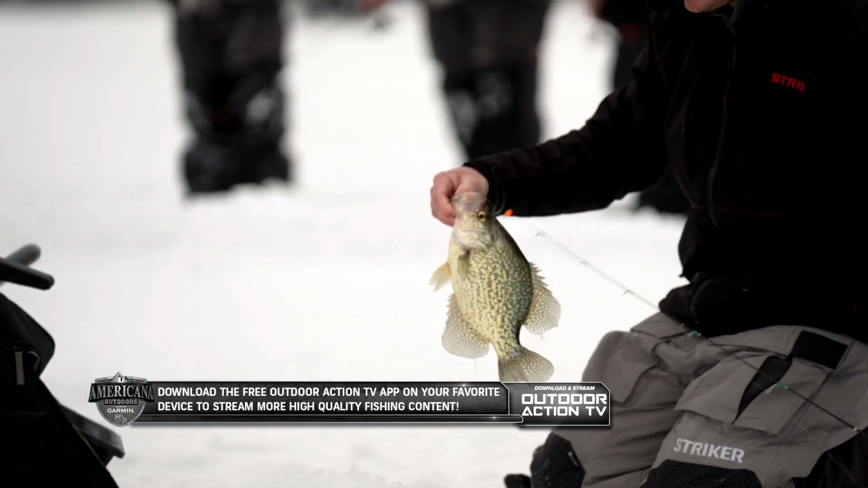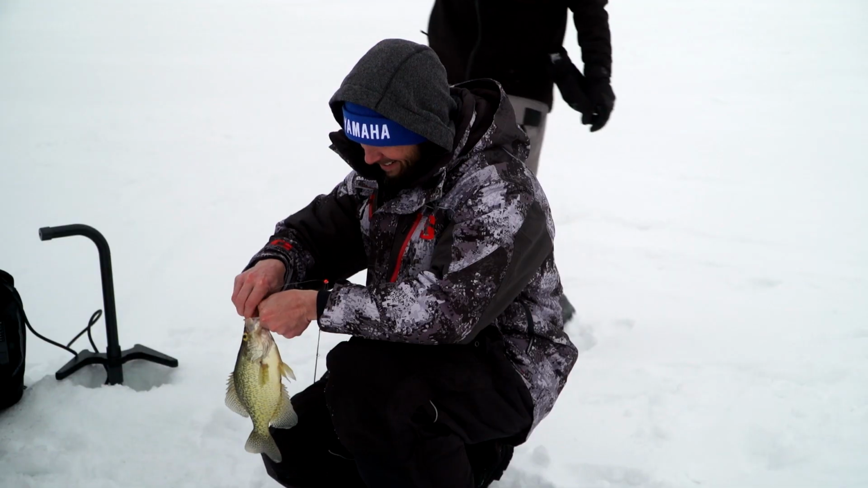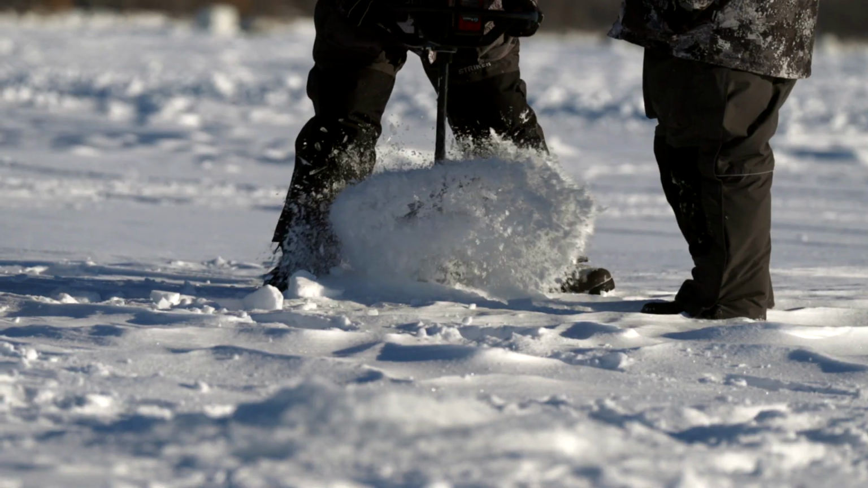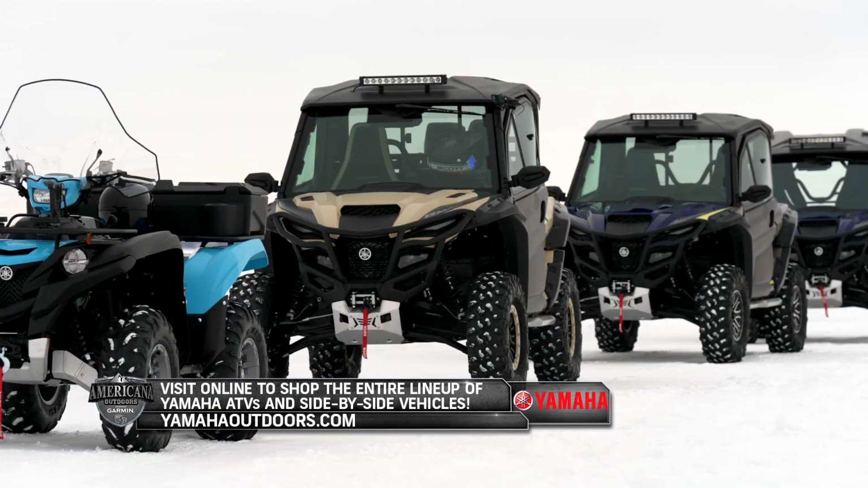That's it for ice fishing, folks. Just like Scott Newby said, even with negative 30-degree wind chills, nothing will stop an angler who loves fishing and a good adventure from getting out on the ice. But always keep safety and comfort in mind when you utilize your Yamaha side-by-sides in the outdoors.